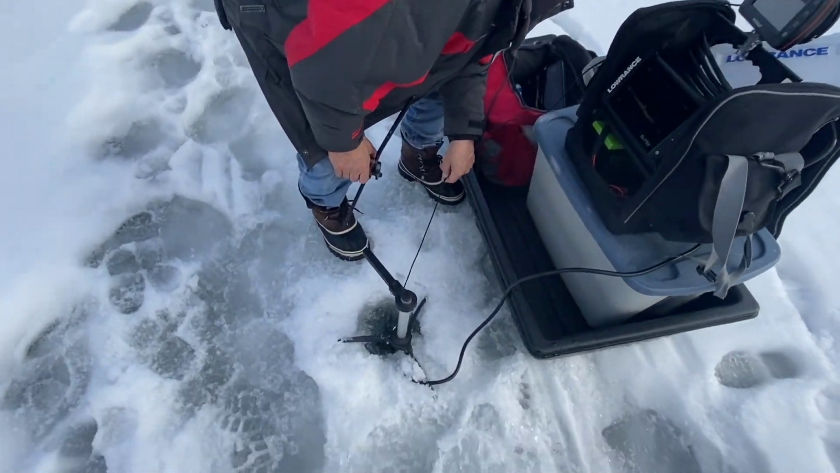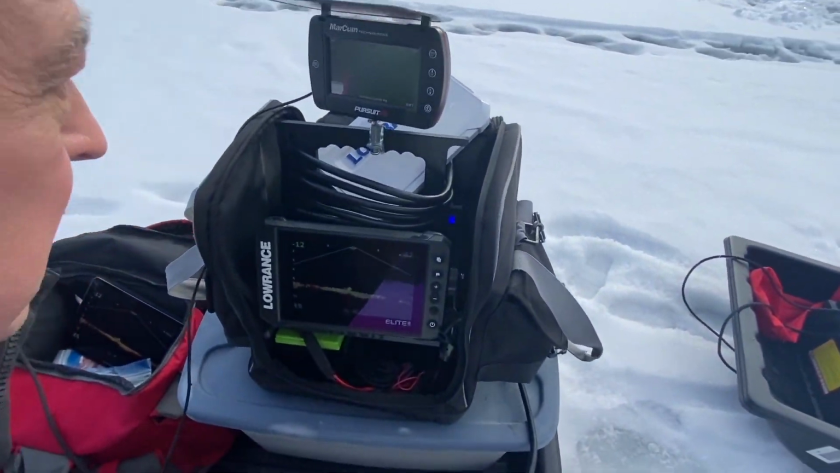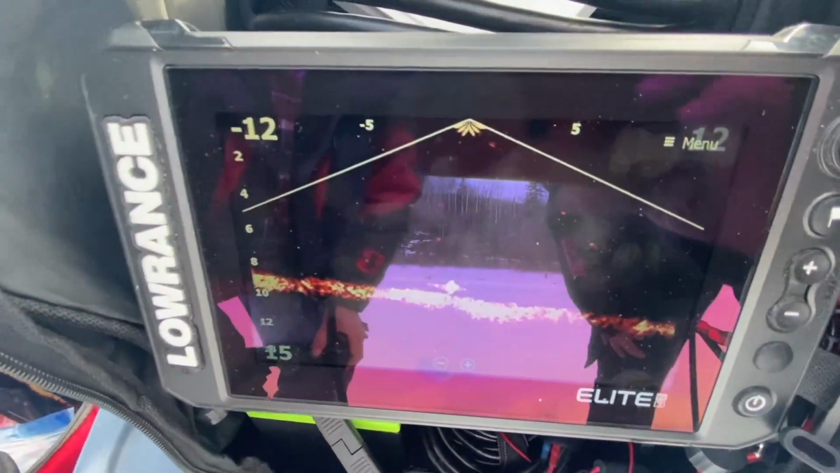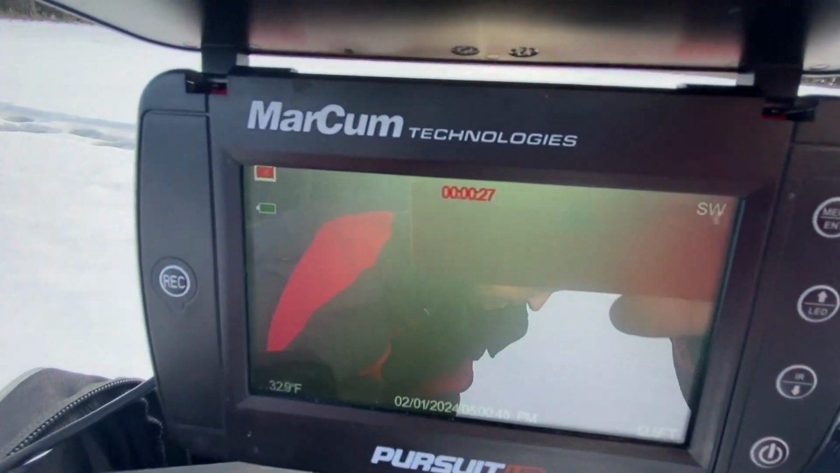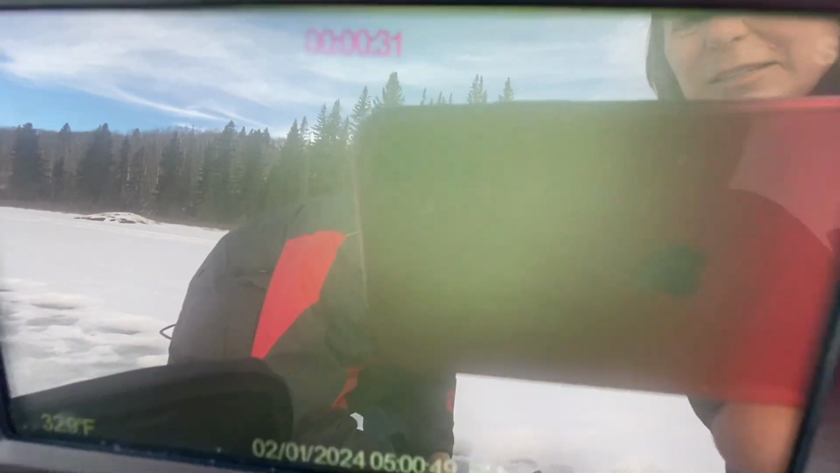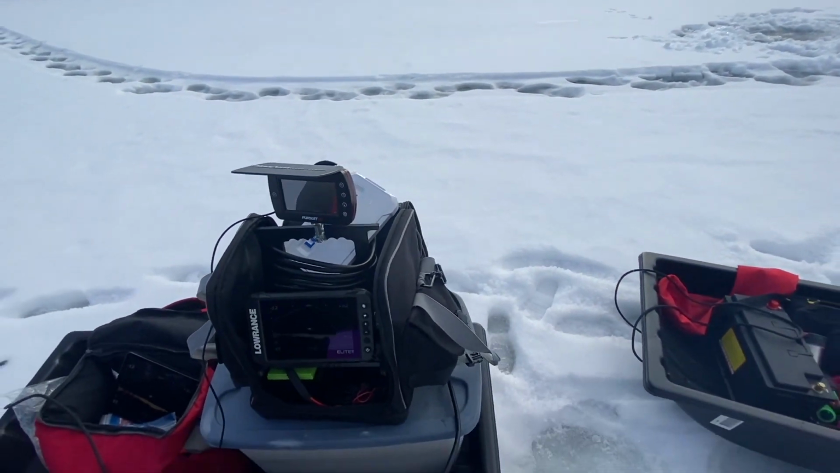Let's see what you got going here. He's got... Well, I got recording. Yeah, I know. I'm just trying to see. Pretty murky so far. He's not down there yet.